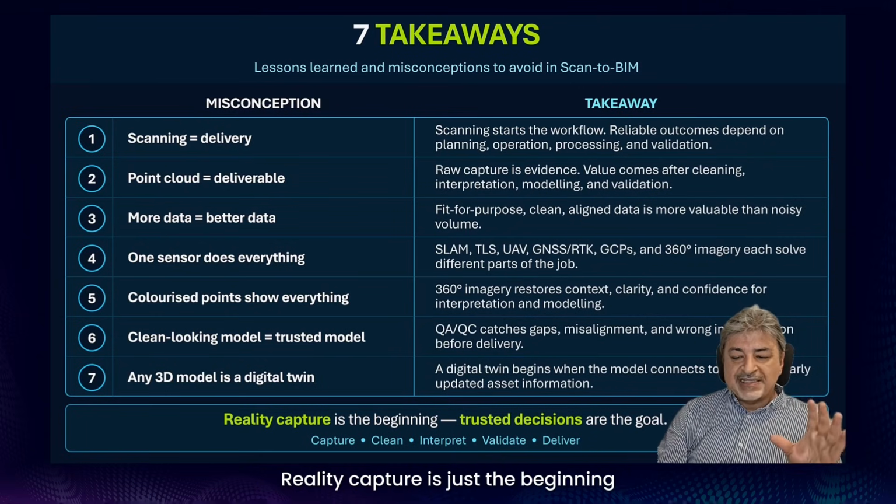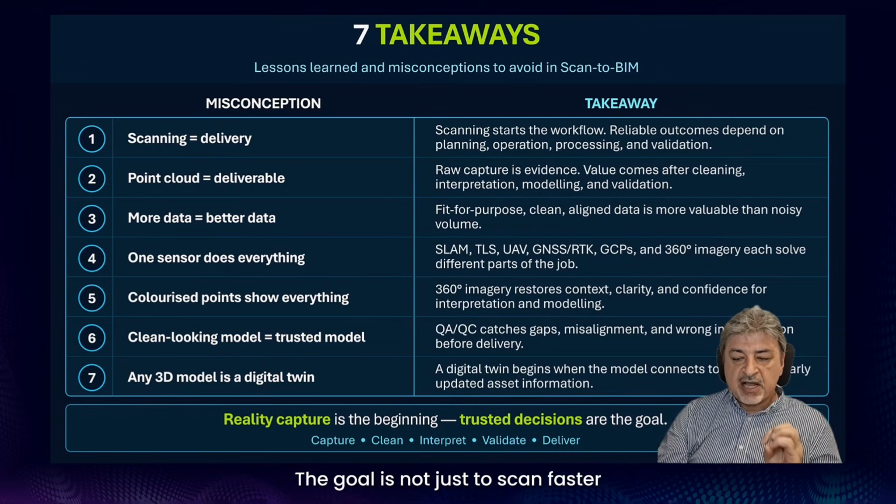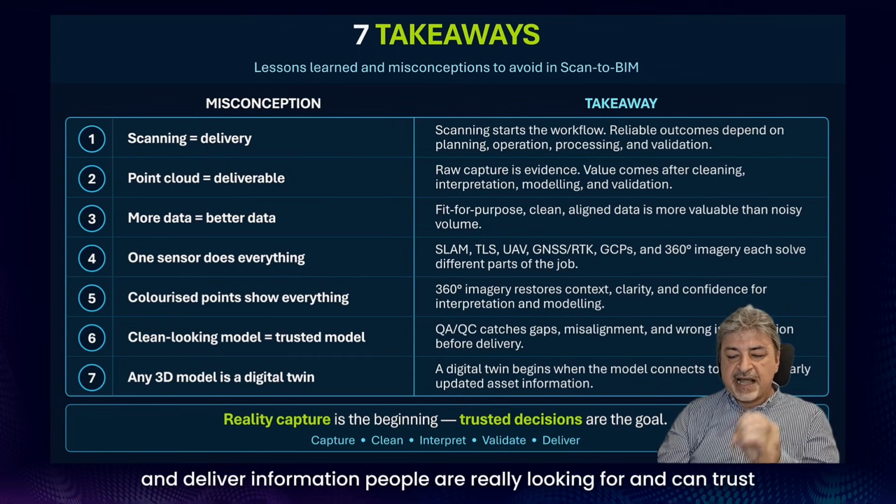Reality capture is just the beginning. It's not the destination. The goal is not just to scan faster. The goal is to capture, clean, interpret, validate, and deliver information people are really looking for and can trust.